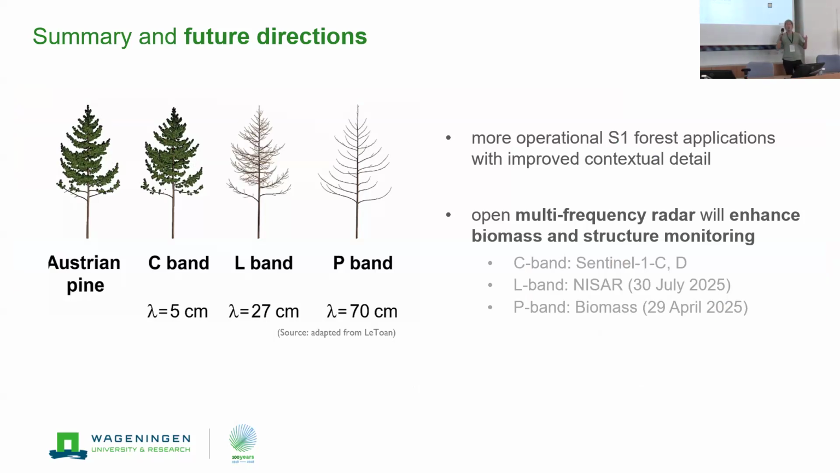L-band radar data has a longer radar wavelength. It's much more sensitive to differences in forest structure. And also P-band, which is from the Biomass mission, which is not a monitoring mission, but it still provides information on forest structure. Those in combination will allow us to much better understand forest structure and forest structure changes.